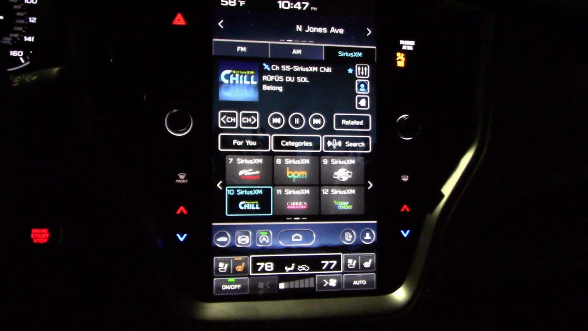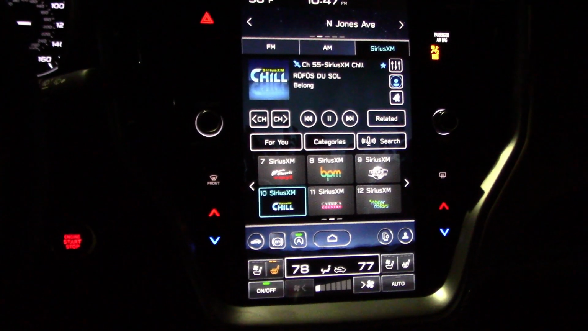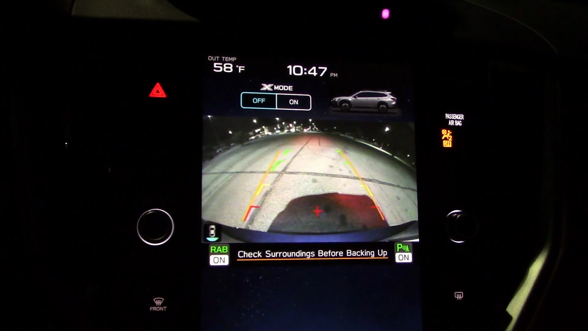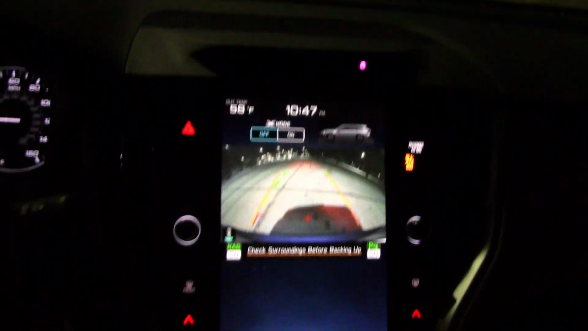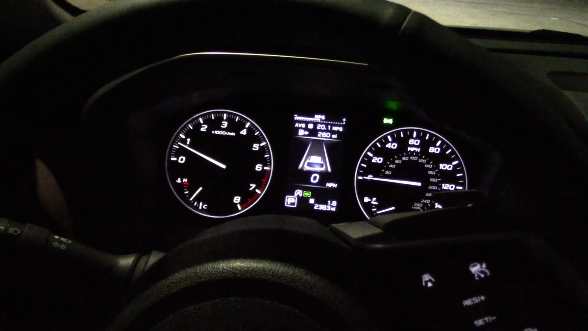Got a very nice info screen, very easy to use. I'll cover that in our daytime video. Yeah, the camera's a bit on the small side. Gauge cluster, very well designed, easy to see.